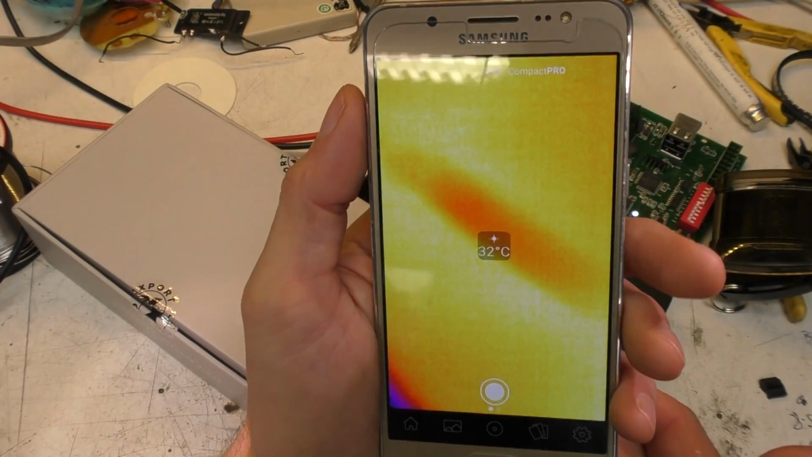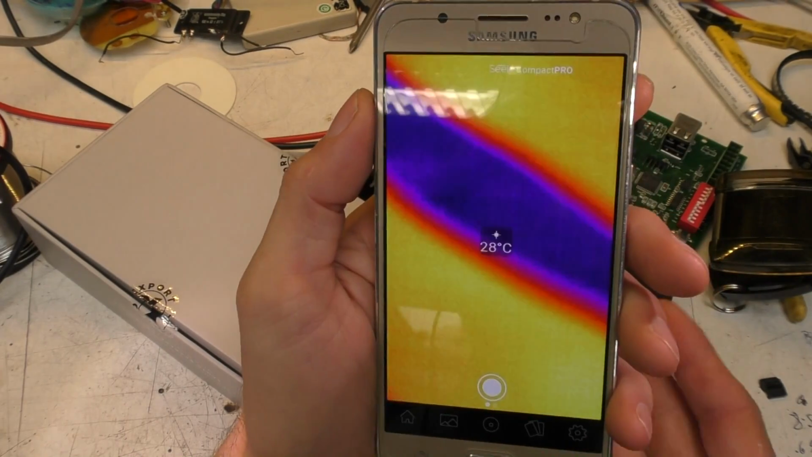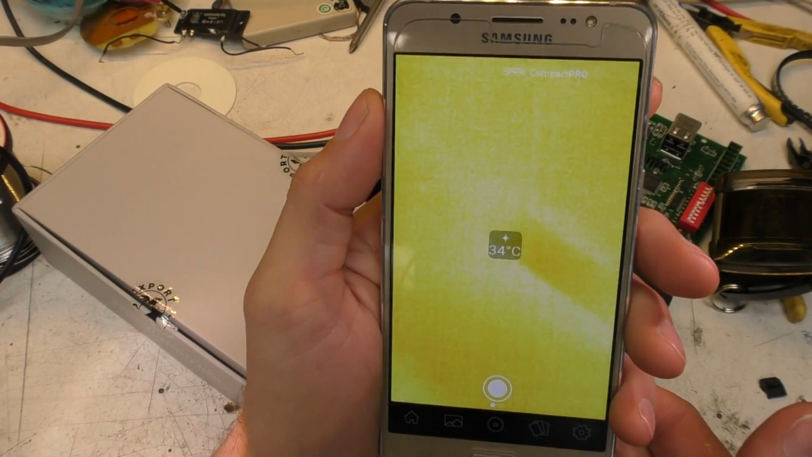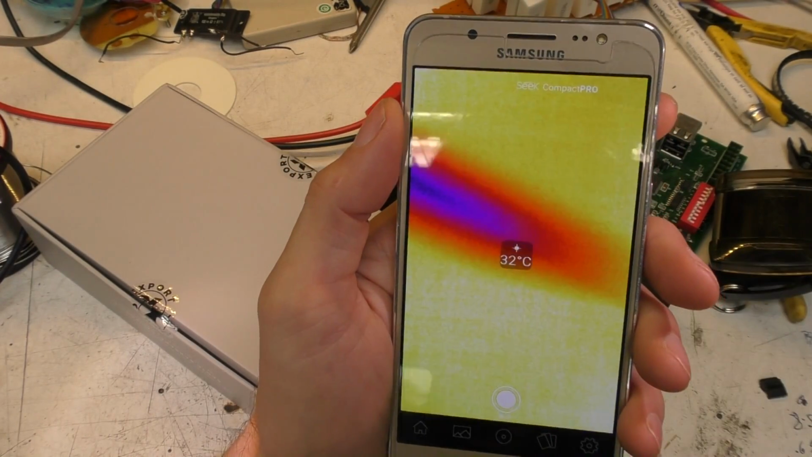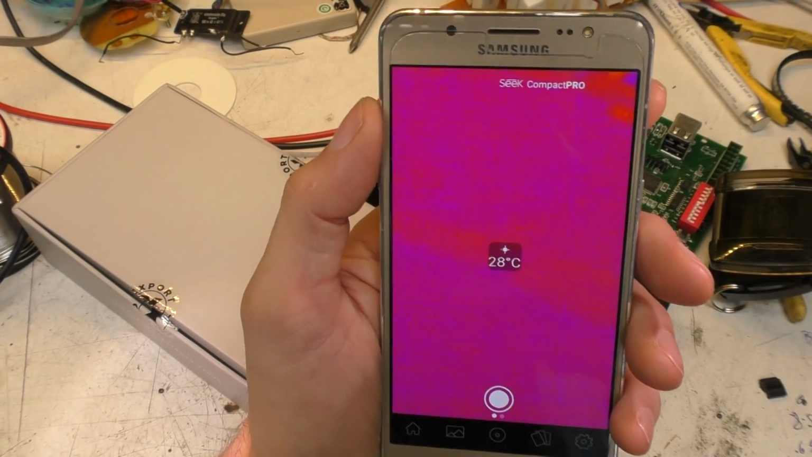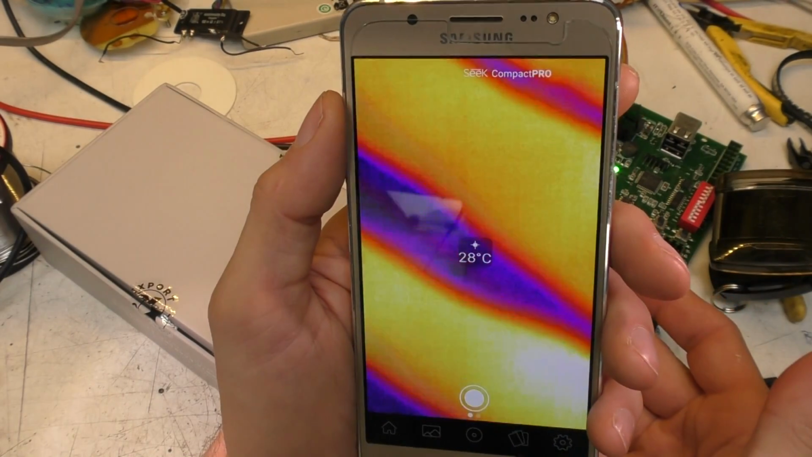But certainly the spec sheet on their website that says greater than 15 Hz without any qualification is pretty much misleading. I think that would be a disappointment if you bought it expecting that. But I've not had a chance to try it on that many other phones. They don't, for example, list any specific phones on their website, as far as I can see, that it's been tested with to actually achieve that high frame rate.